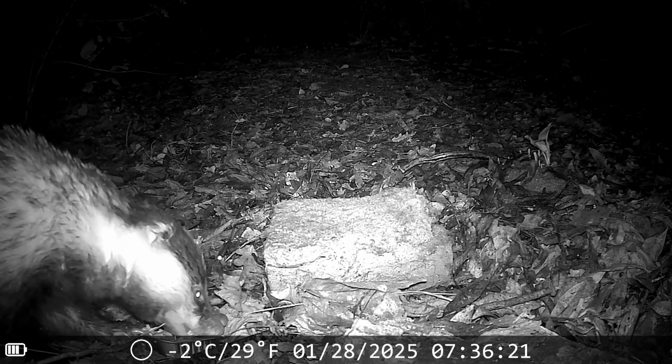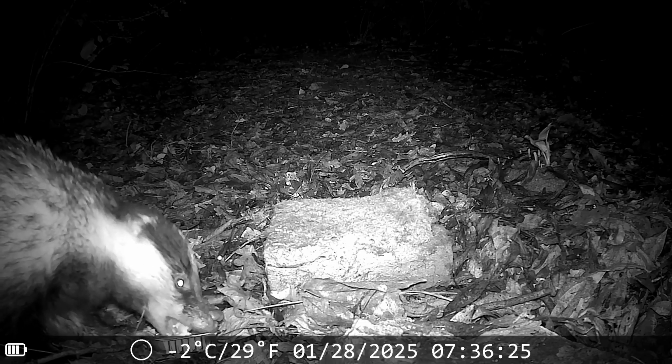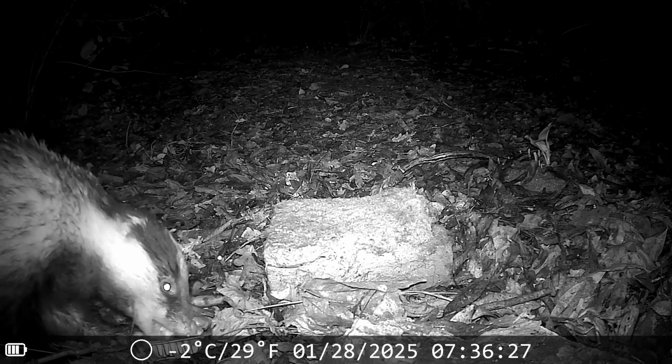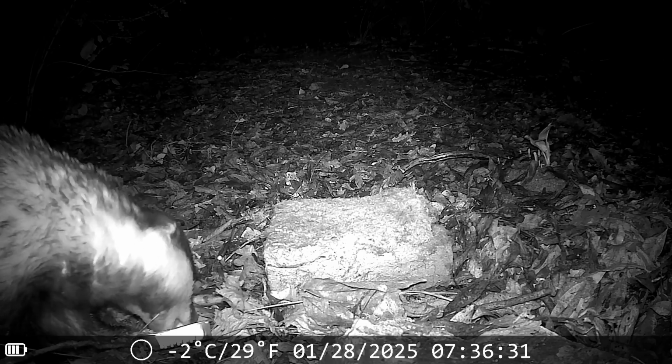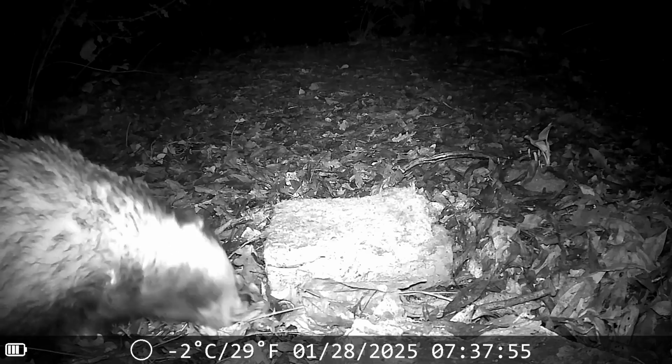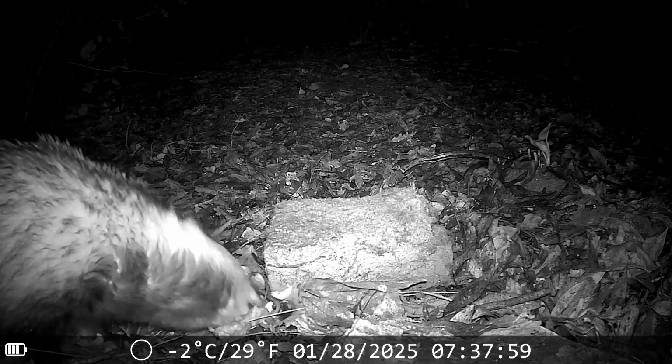As you can see, the badger absolutely demolished all of the cat food. I mean, it ate every single tiny piece. It licked it completely clean. So, yeah, it absolutely destroyed it, but the scent is definitely still there, so other animals could smell it.